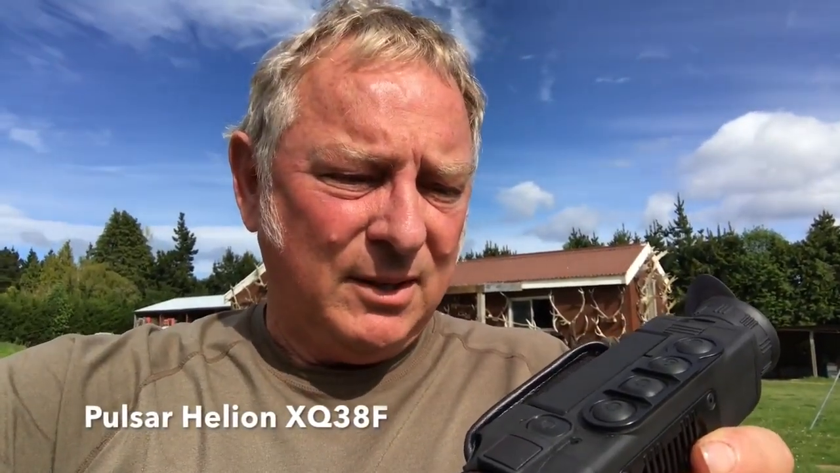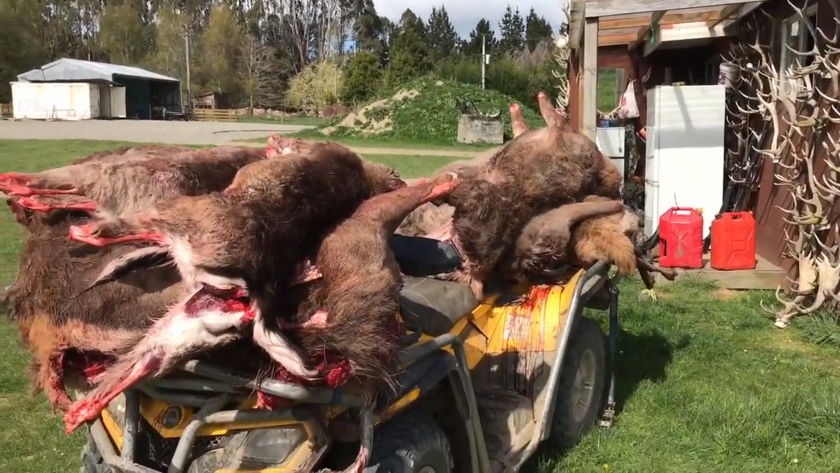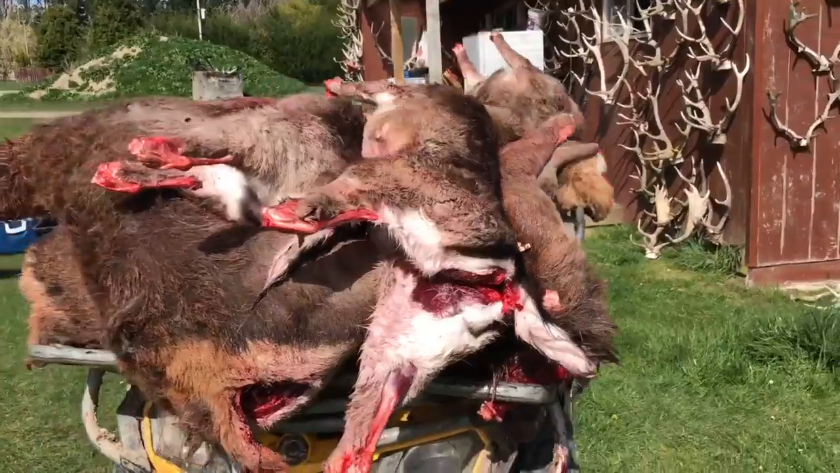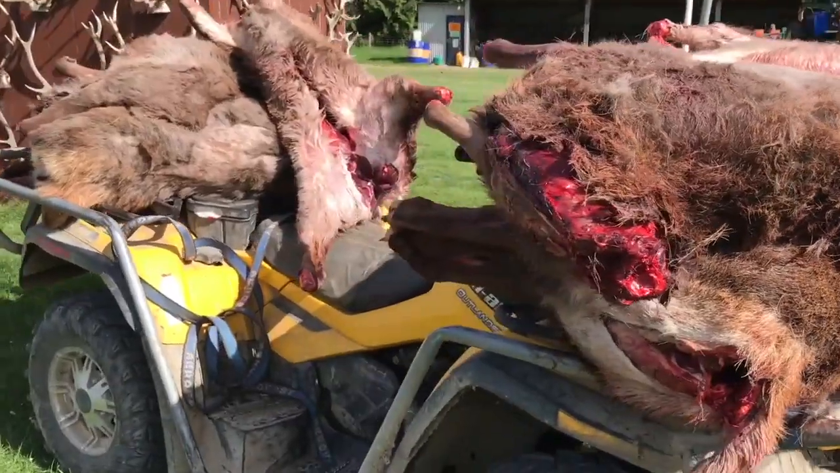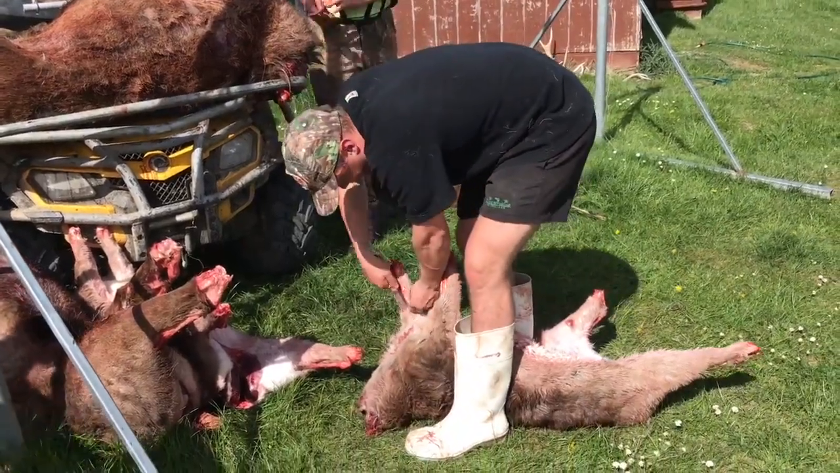Nice headshot. So what do we think of the Pulsar, the new Pulsar thermal imaging unit? Well, first and foremost, I want to make one thing very clear with this video, that it has been a meat gathering exercise. And also part of the purpose of it has been to cull animals, because on this property they really are getting out of control, so we needed to bring the numbers down. So it was a deliberate mission to get as many animals on the ground realistically as possible.